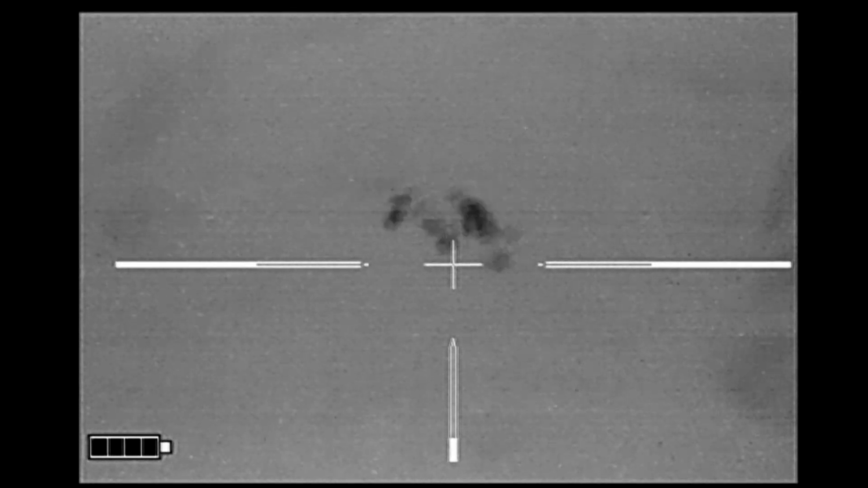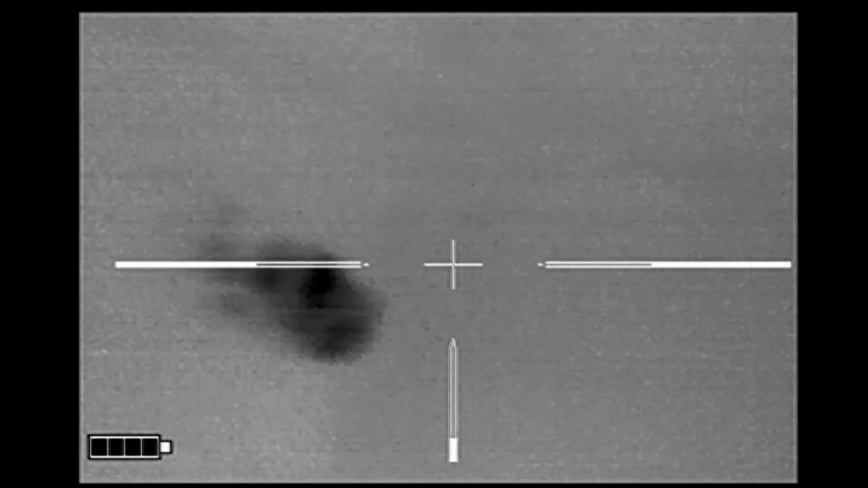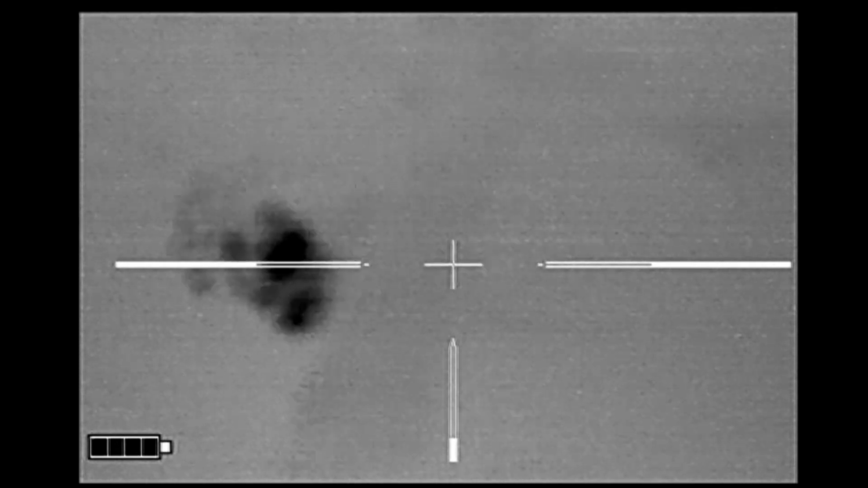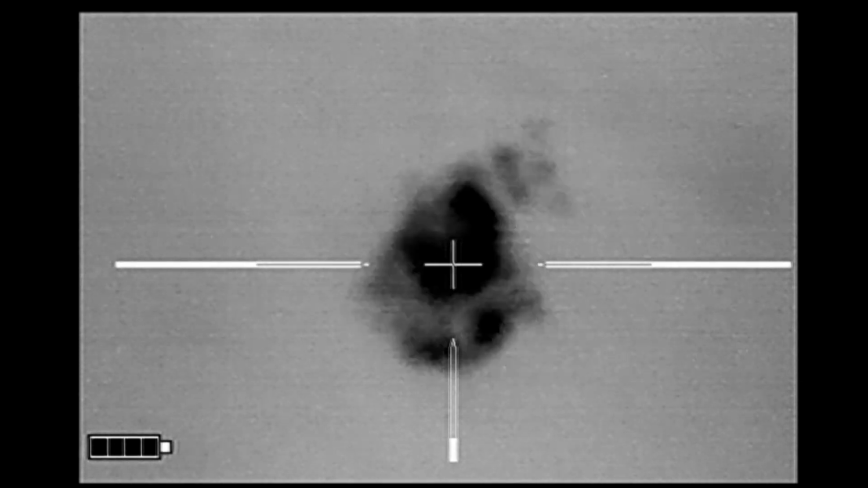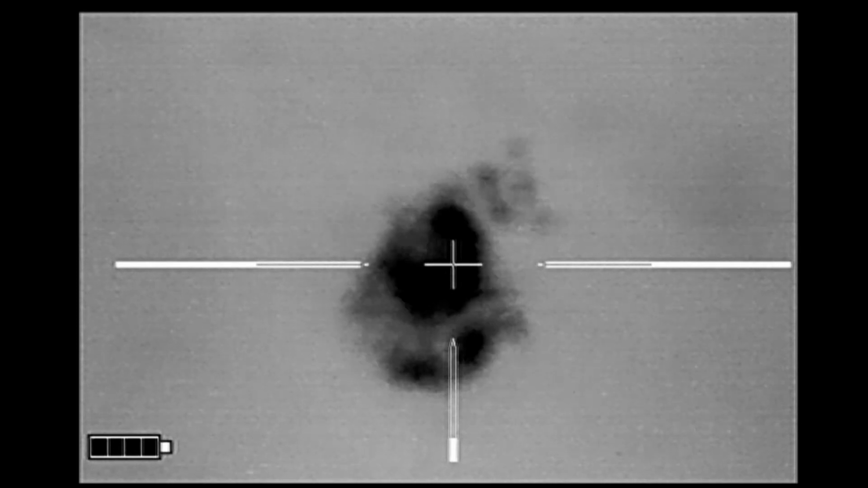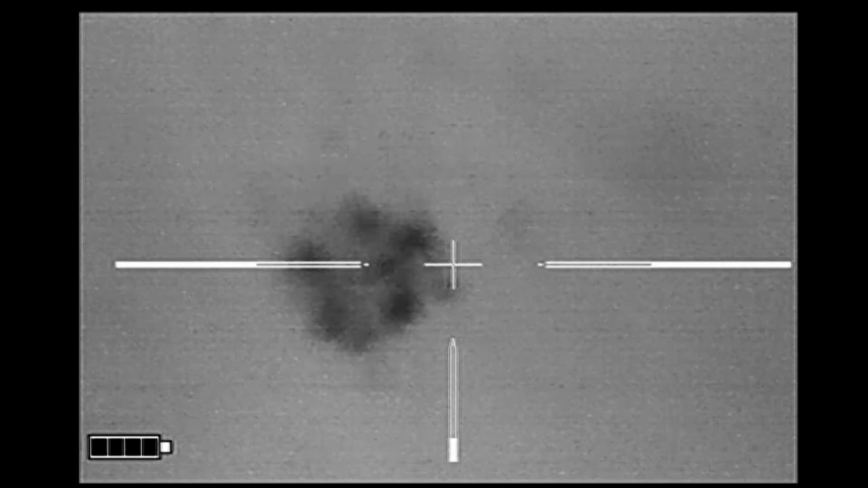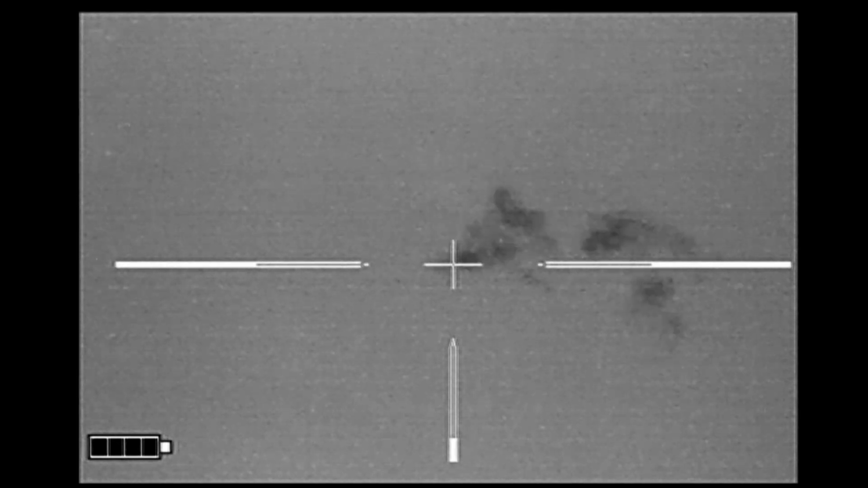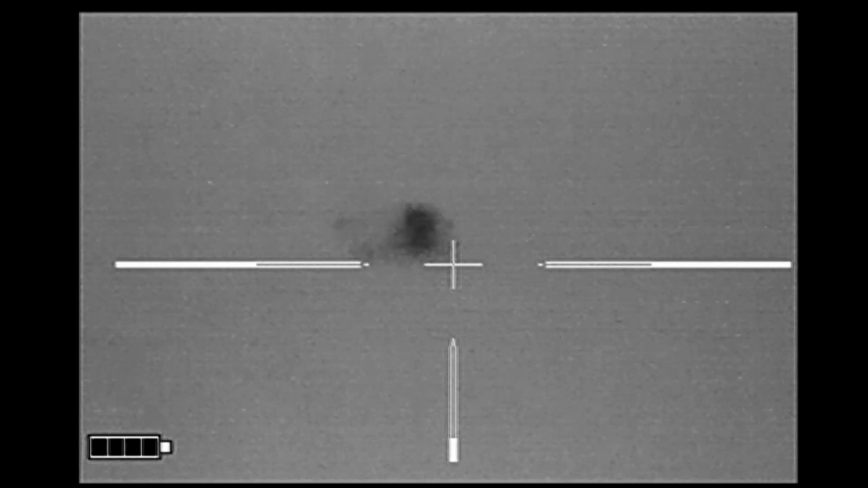I'm too close, and I have too much magnification. I think it's an animal, but I can't tell what type of animal. And I keep changing positions to try to get a better look at it. There, I think it looks like a raccoon. And then it takes off on me. Where'd he go? There I can identify it. And I dropped it right there.